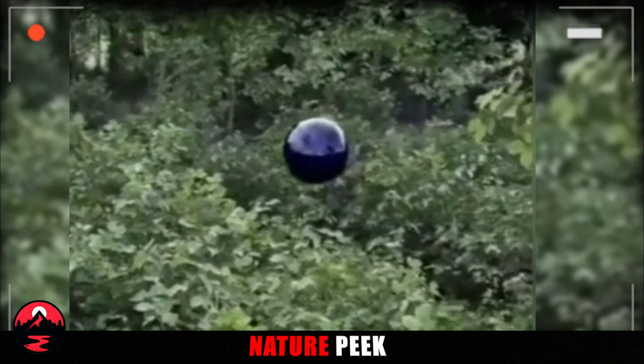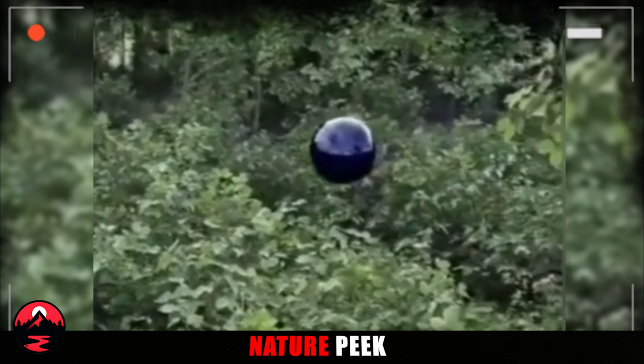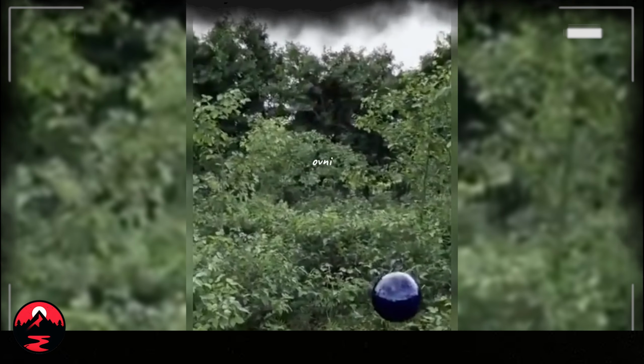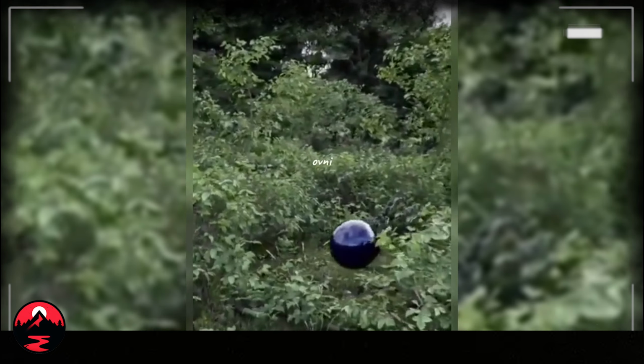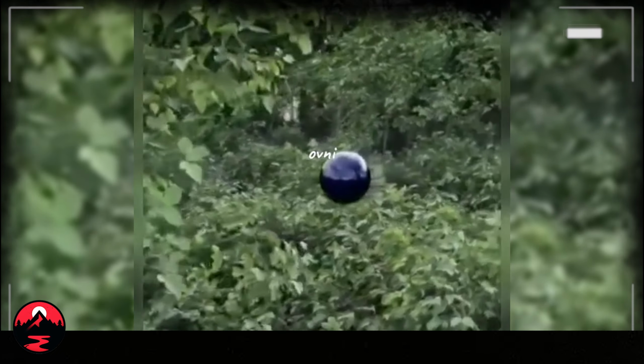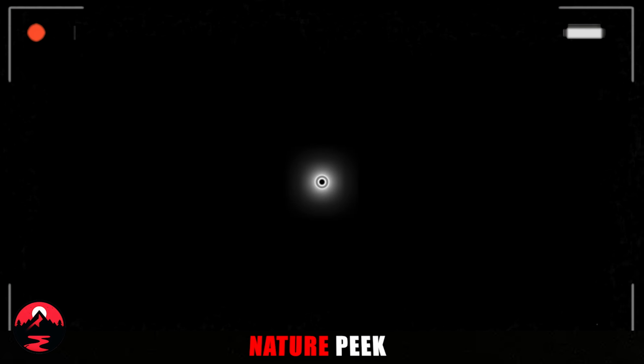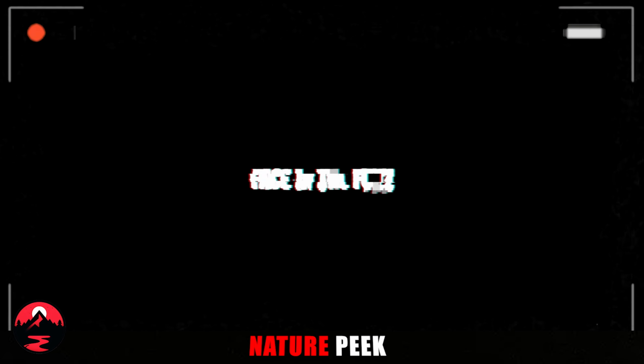So, what was that spooky sphere? Some folks think it's a fake, a special effect, because the leaves don't even rustle when it zooms past. But what do you think? Have you ever encountered something strange in the woods? Let's hear your thoughts.